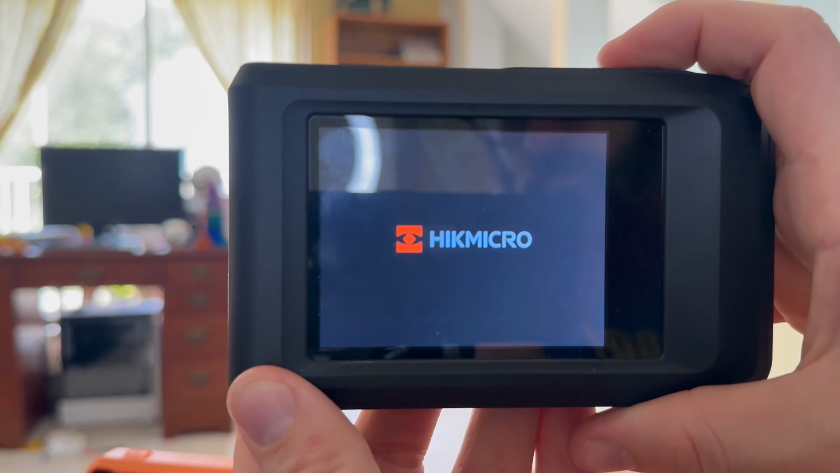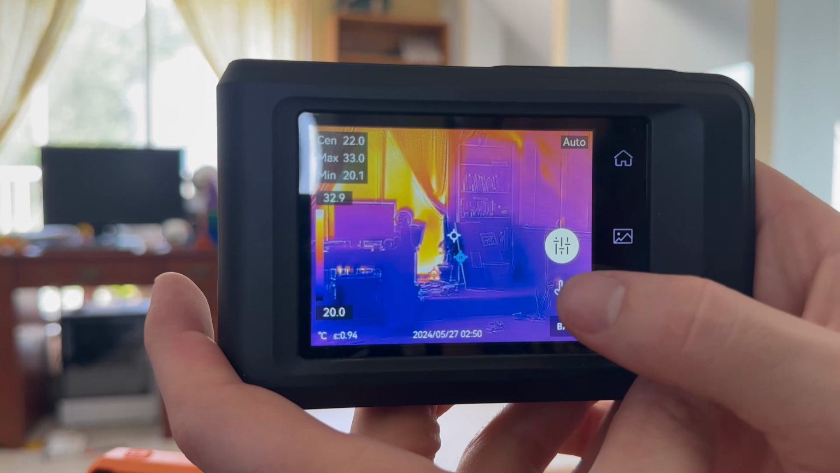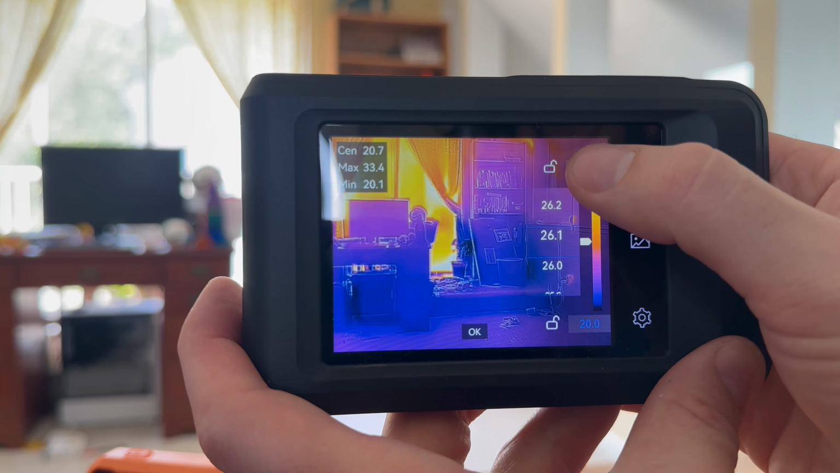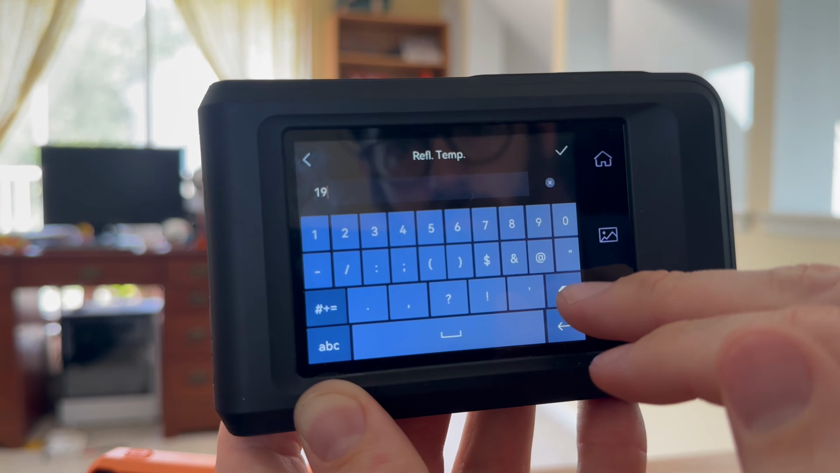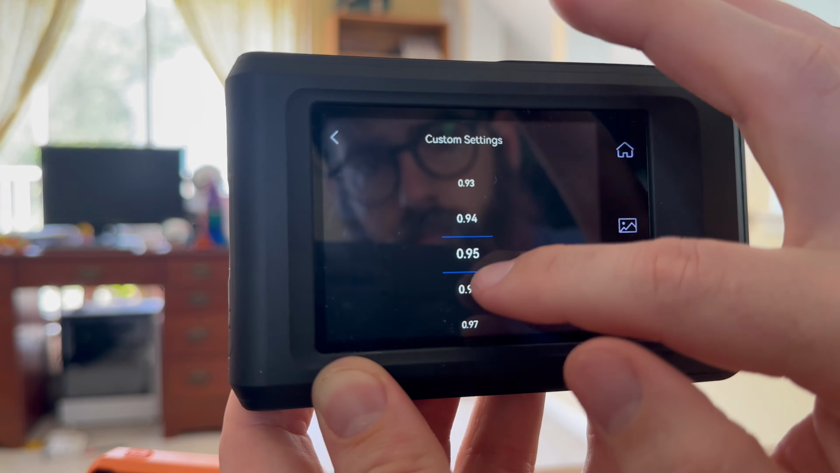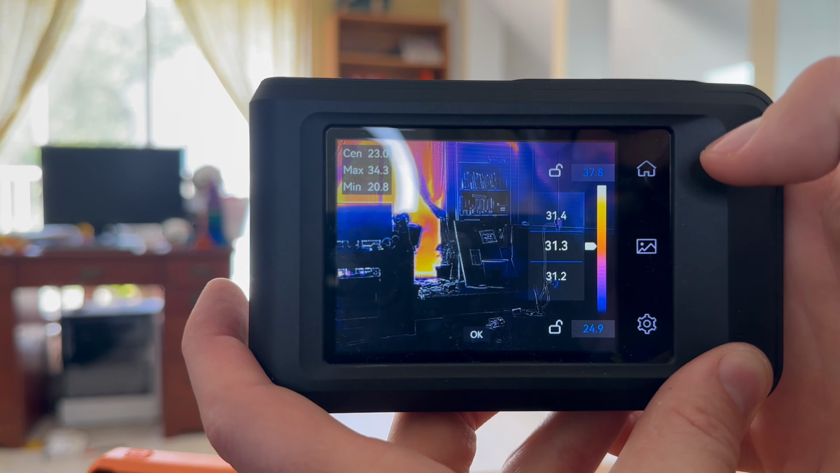Now, the HIC Micro is good. So the HIC Micro does just about as well as the FLIR in terms of features. You can set the level and the span to what you want, but the interaction model is glitchy at best. The entire UI of the HIC Micro looks like somebody copy and pasted a generic Android UI onto a touch screen that works but maybe is not well optimized to the software. So scrolling is really annoying, and you have to scroll to get to the temperatures you want on that